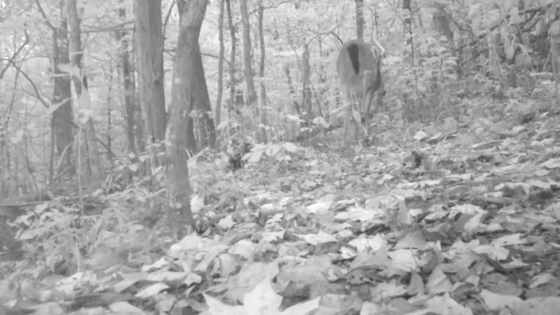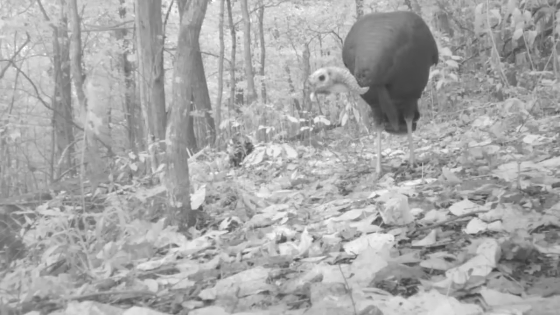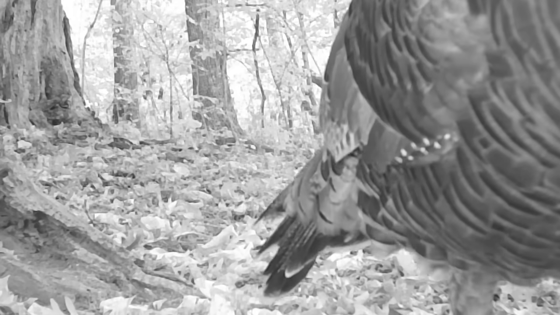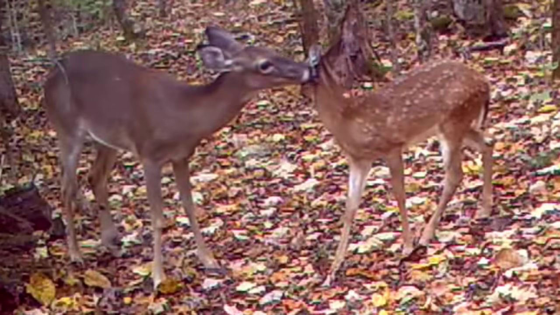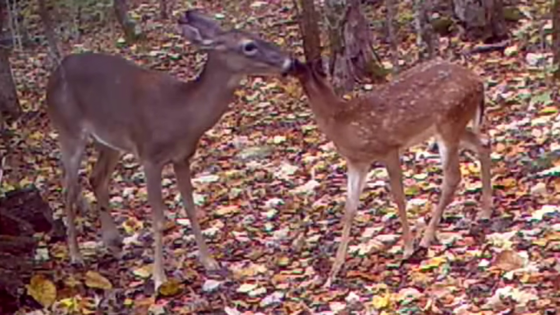And across the ridge at dawn, the bucks is just browsing through the woods, and the turkey's just off the roost, starting their day. And there's some big old pretty birds here. That's a big hen there. And there's that little yearling fawn. It's born late. It's like a month behind the rest of them. And I hope it does good this winter.